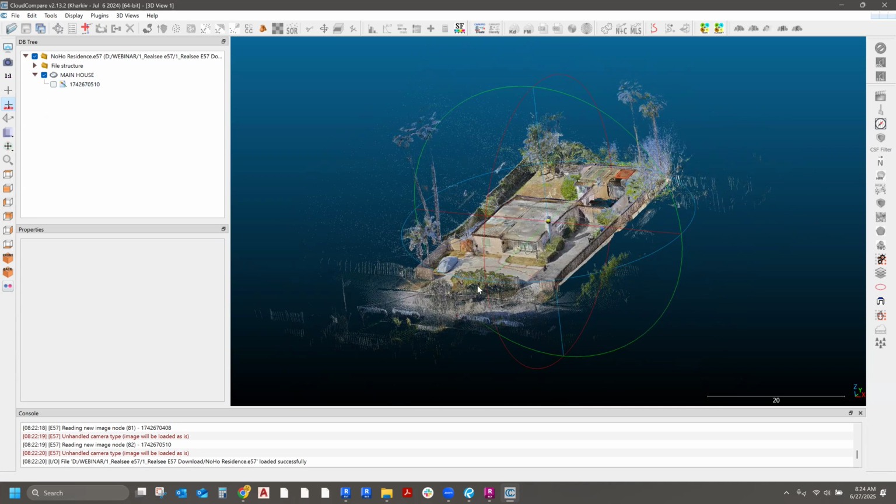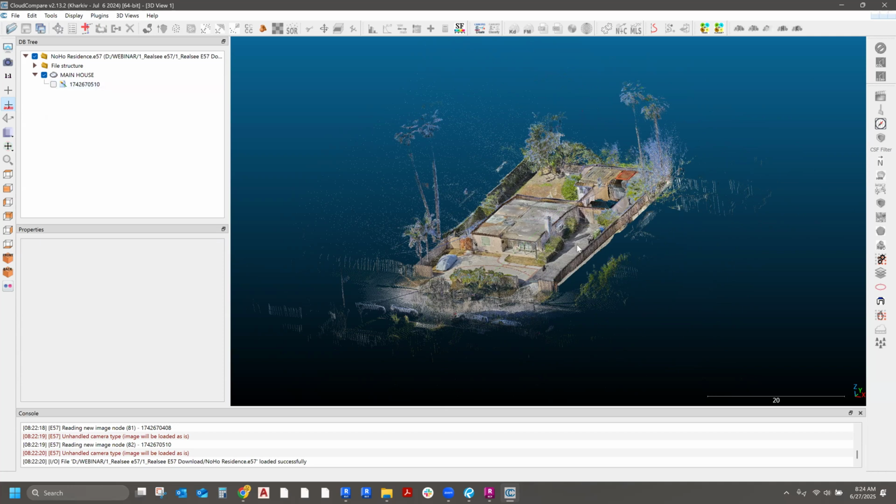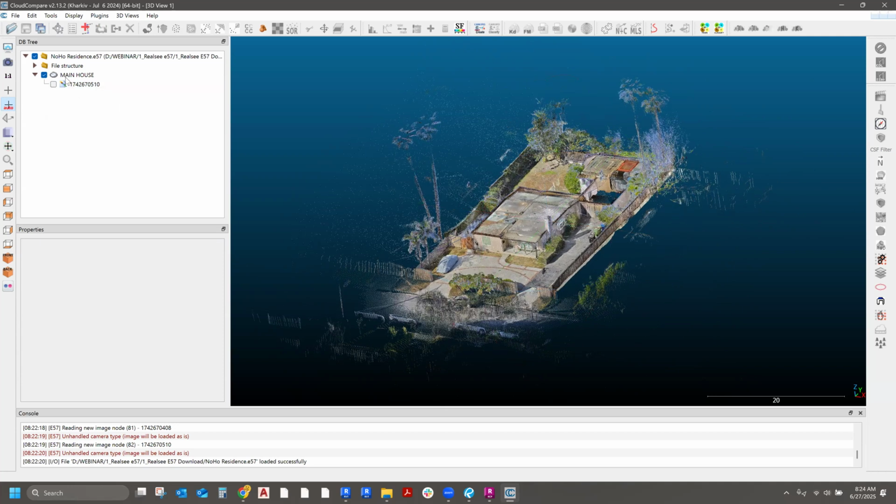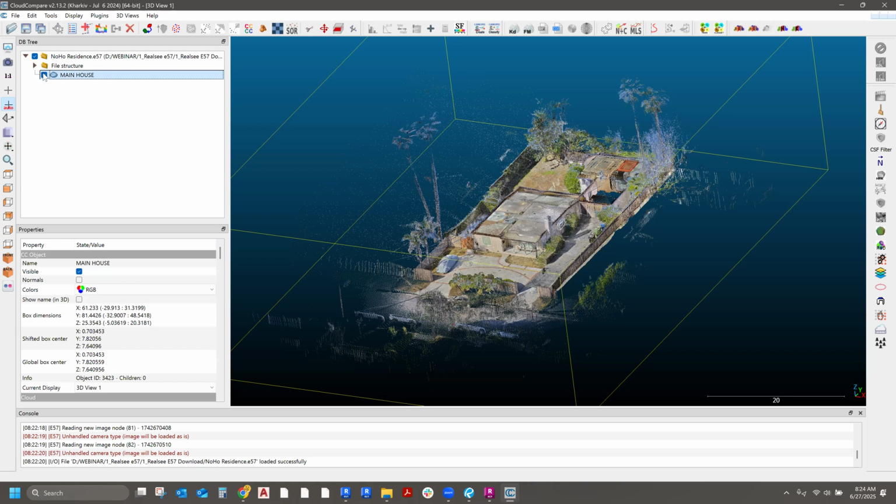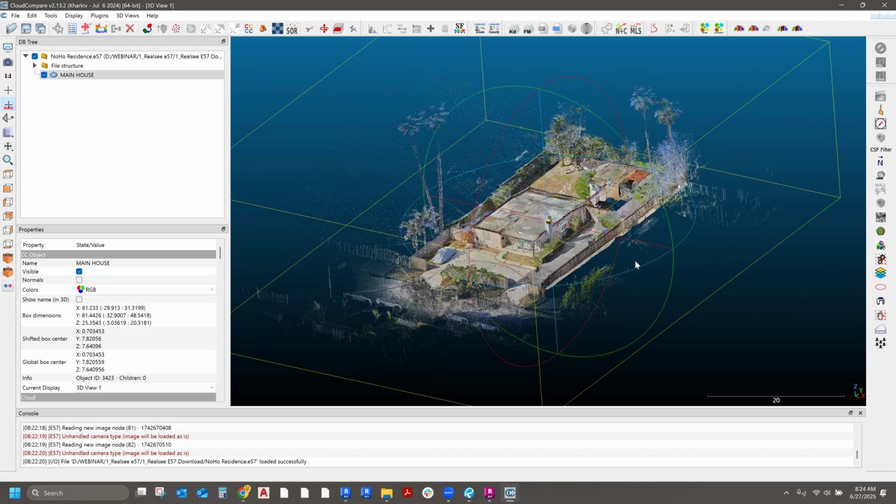Okay. So now, as you can see, we removed all the images in the file, and all we're left with, oh, there's one more. Sorry, I guess everything is to get deleted. So this main one is the point cloud itself.